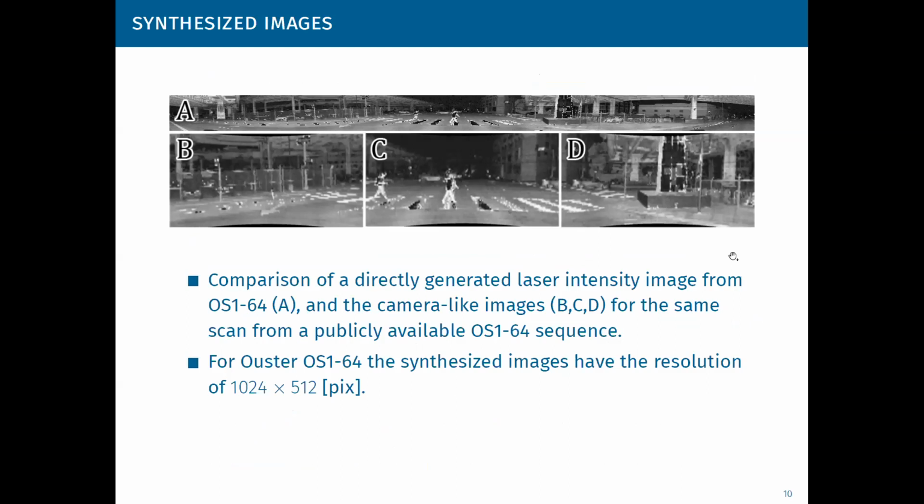There's a comparison of a directly generated laser intensity image, which is in the upper part, from an OS1 with 64 beams, and the camera-like images, only 3 of them, are shown here for the same scan, synthesized according to the method shown in a previous slide.